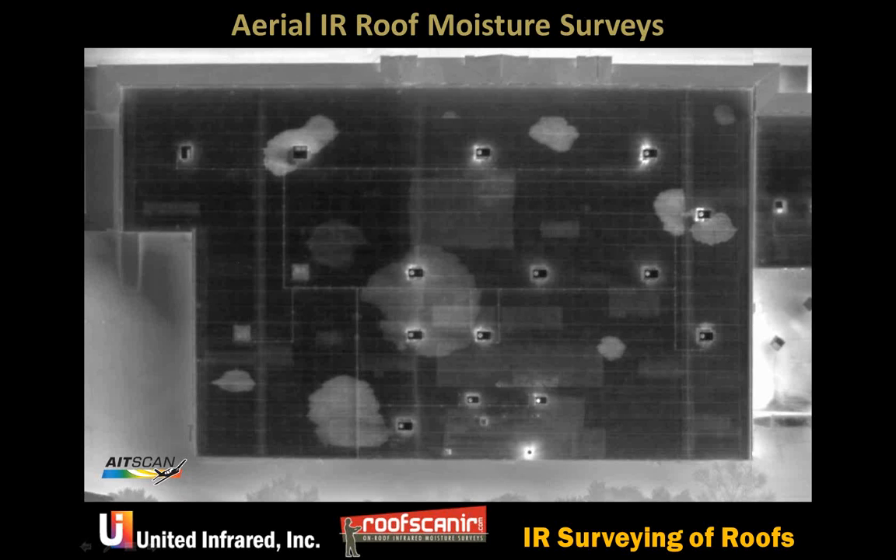Yes, certainly it's in the owner's best interest to know if there's concealed moisture in an existing roof prior to paying out money for a recover roof. All of the major roofing membrane manufacturers have shared with us that their recover roofing sales are exponentially greater than they were prior to 2007 in this economy.